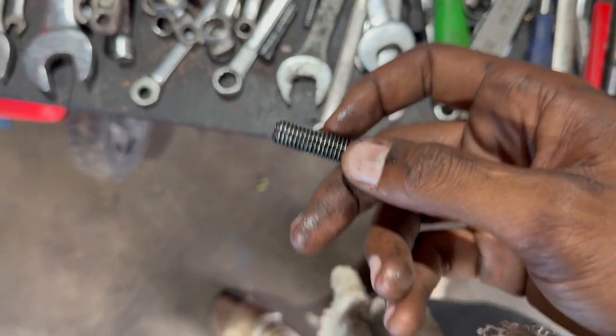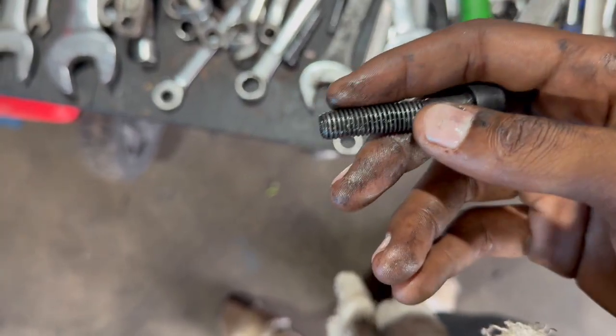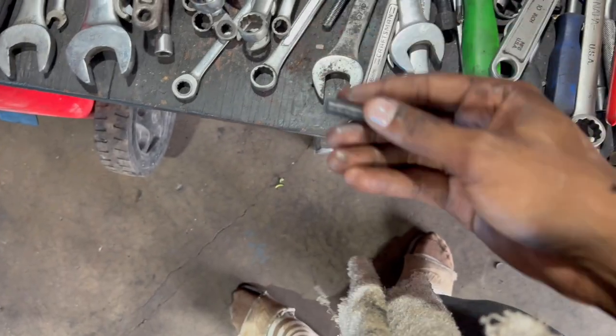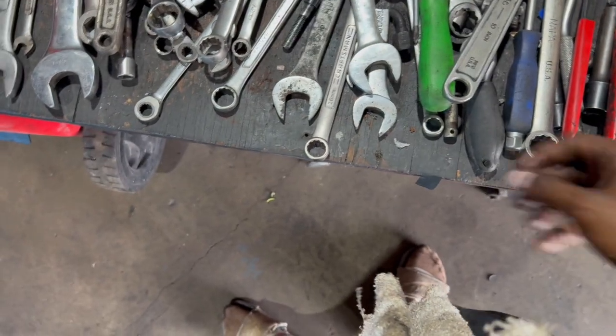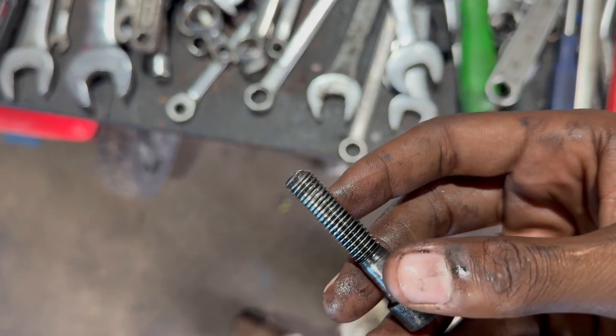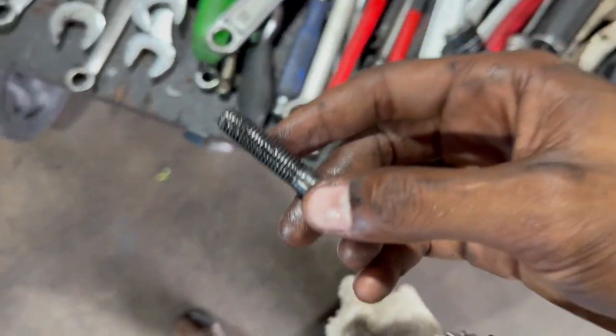It's not one thing, it's something else. This one's still good though. This one's still good, but that threaded this one too. What happened though? Look, all that pressure, wobbling, all that. I'm gonna get an appointment tomorrow too. That's what's crazy.